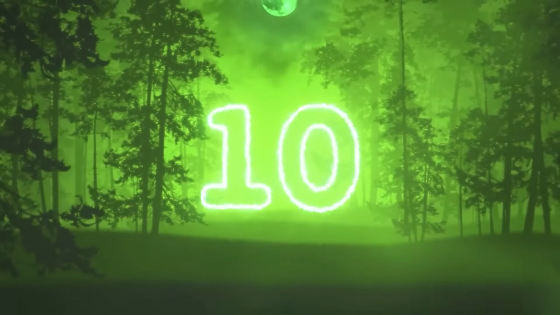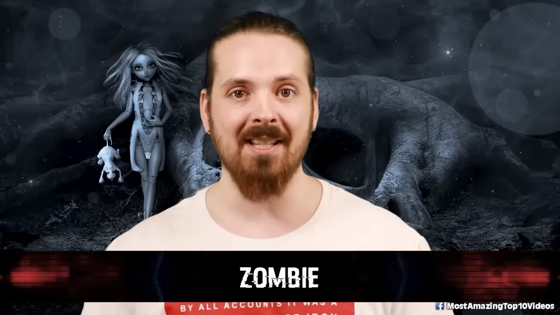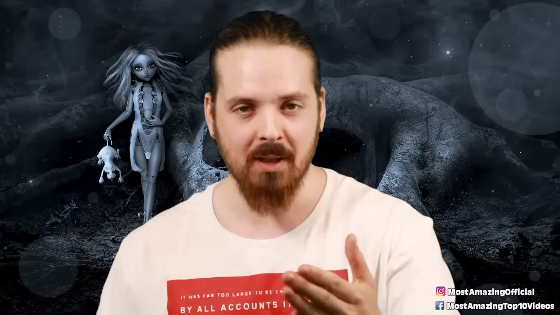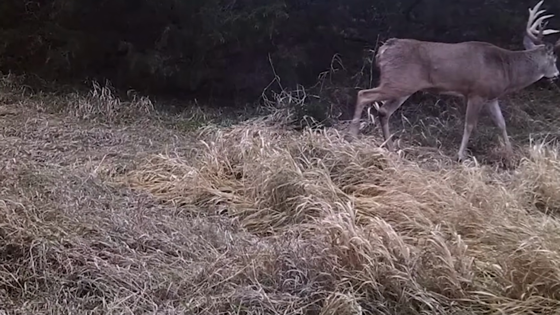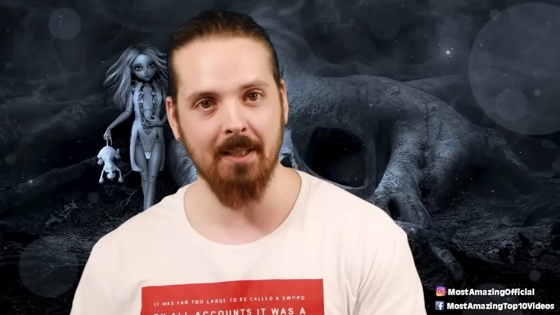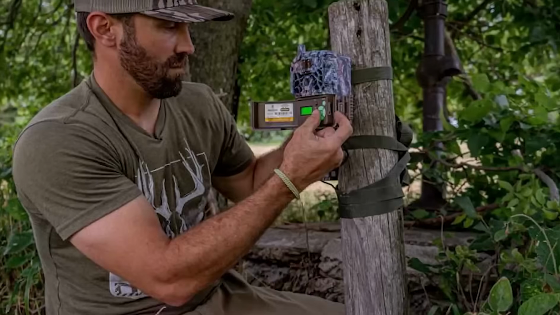And we're gonna kick off this list with what I'm just gonna call the zombie. Reddit user Love an Axe uploaded this image a couple years back, and it's pretty haunting. They wrote, "My uncle has a trail cam at my old grandparents' house, which are both dead, and the house is abandoned. The camera takes 3 pics every time a motion is detected. This thing only appears in 1 out of 3 of the photos."